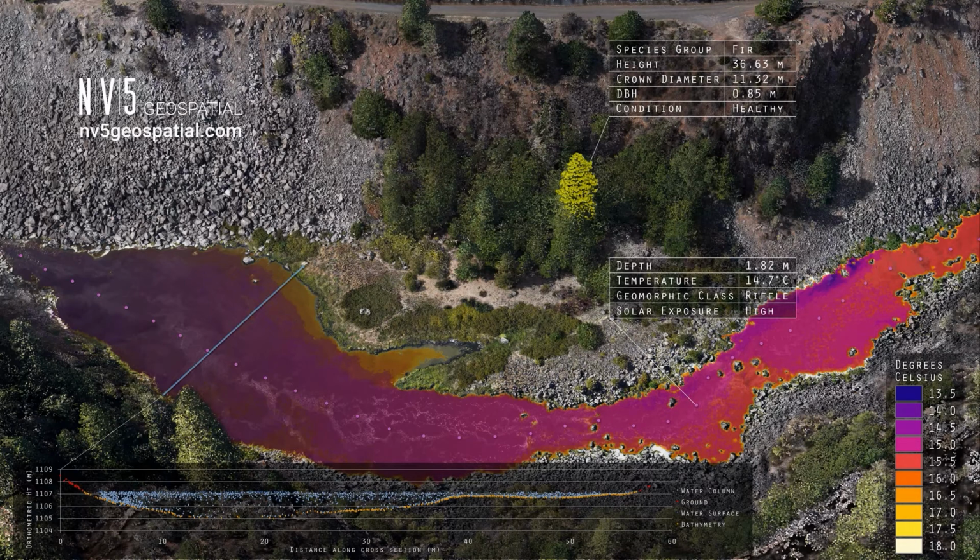As we move over to the right, you can see how the temperature gradient changes throughout the river, and then you can look at the solar exposure of a particular location, what geomorphic unit that might be classed into, and look at the depth and the temperature resulting from that. So it's really creating a full suite of analytics and a much more comprehensive understanding of a system around a river.